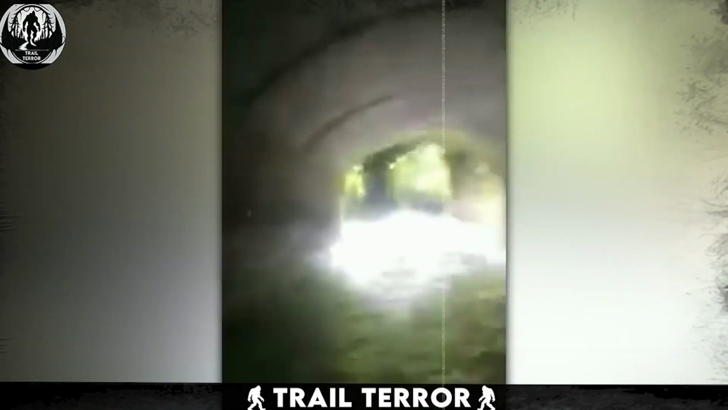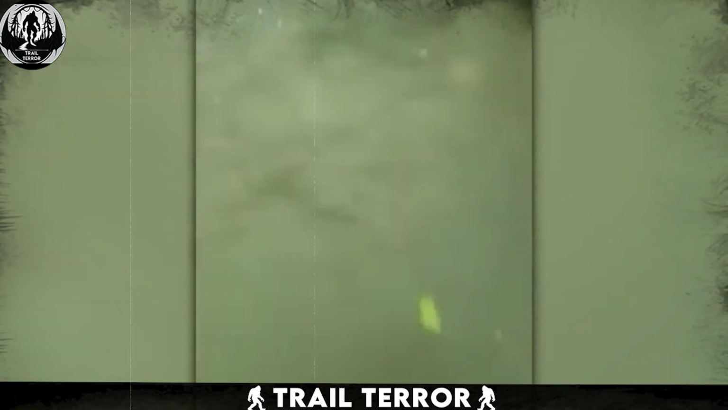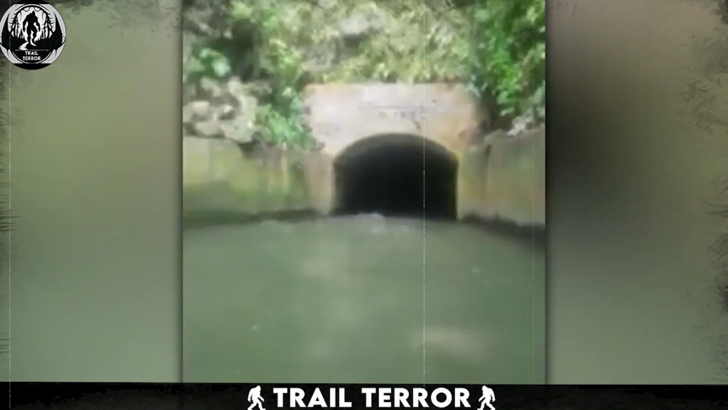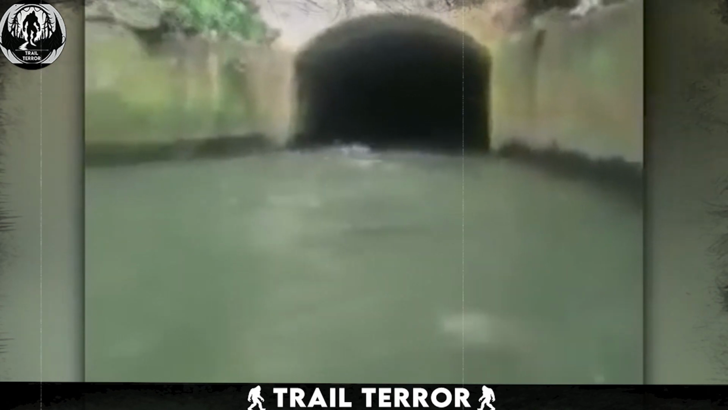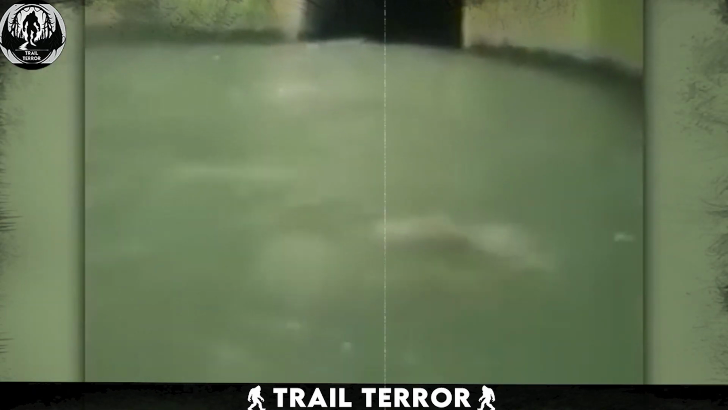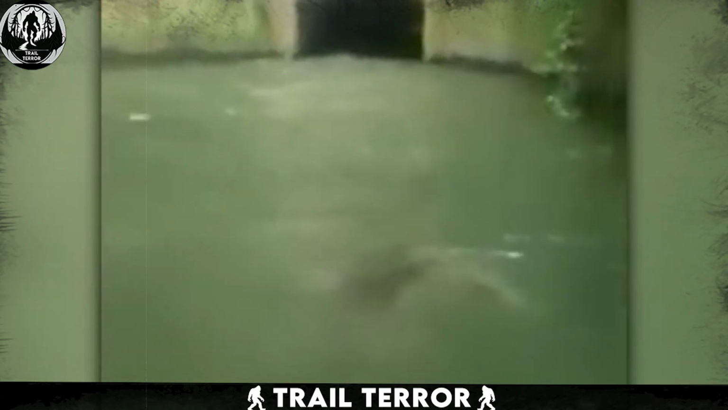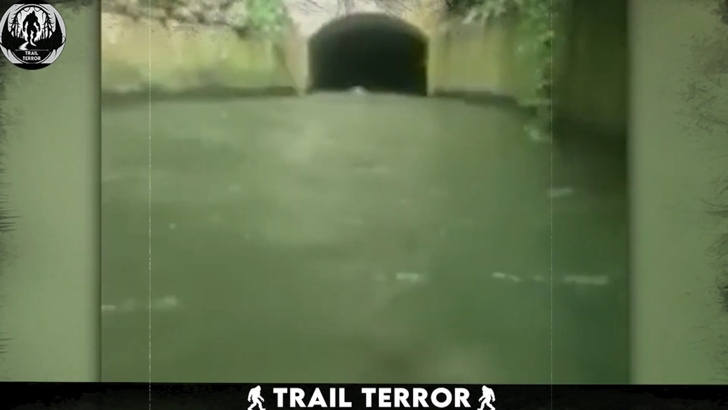In this captivating video, we see the scene from the perspective of someone filming from a water coaster gliding through a canal. What's truly intriguing is the presence of a mysterious creature seen in the water right behind their boat. This creature seems to be following them, creating an element of suspense and wonder.